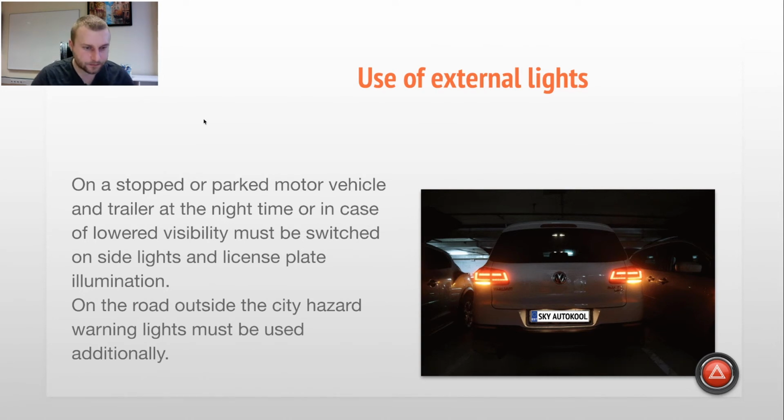So also on the road outside of the built-up area, it means that we cannot actually park according to the rules, right? During the nighttime or low visibility, we cannot park somewhere on the road outside of the built-up area. We have to choose a special place for that. So basically, we can park on the road outside of the city only if we have an emergency.